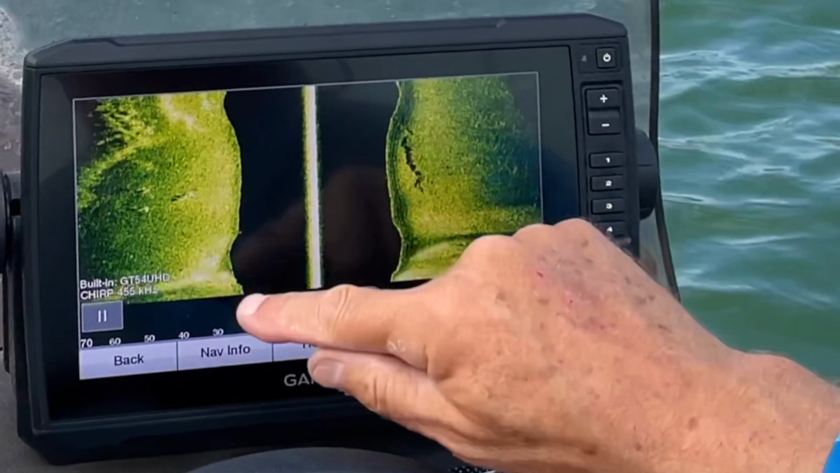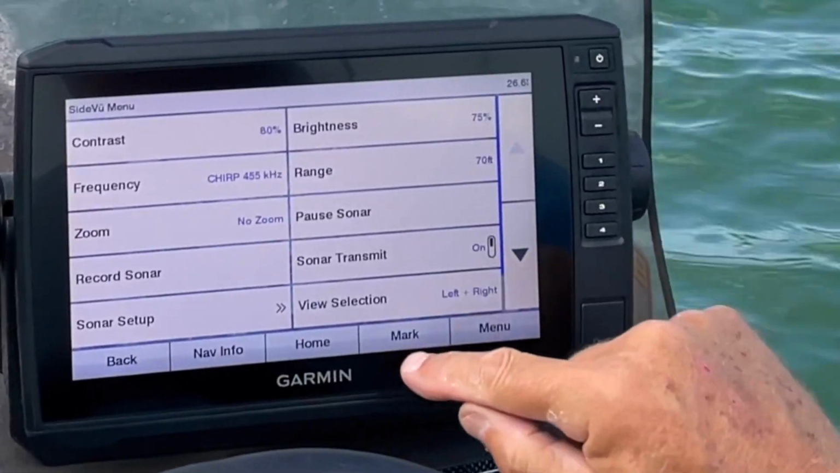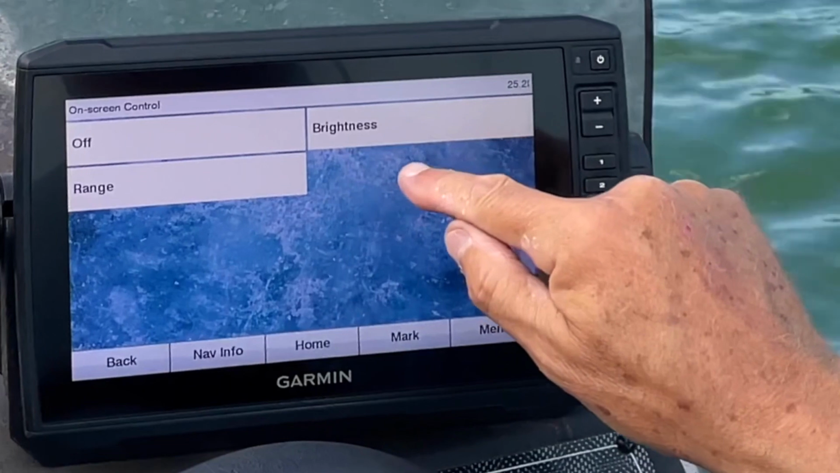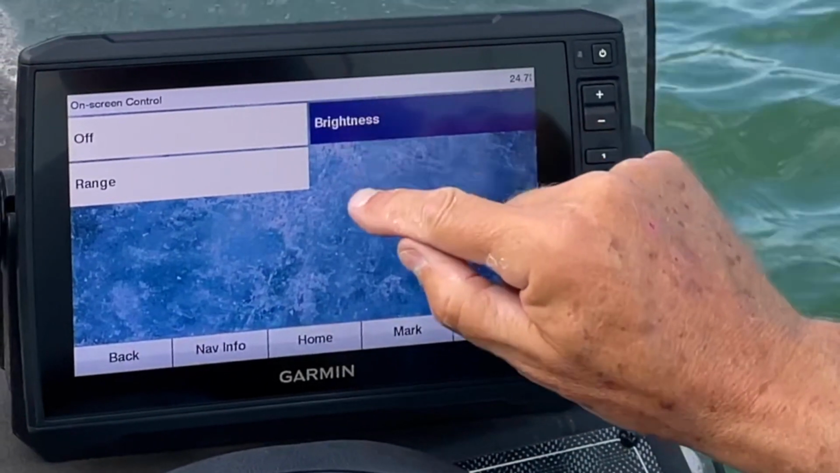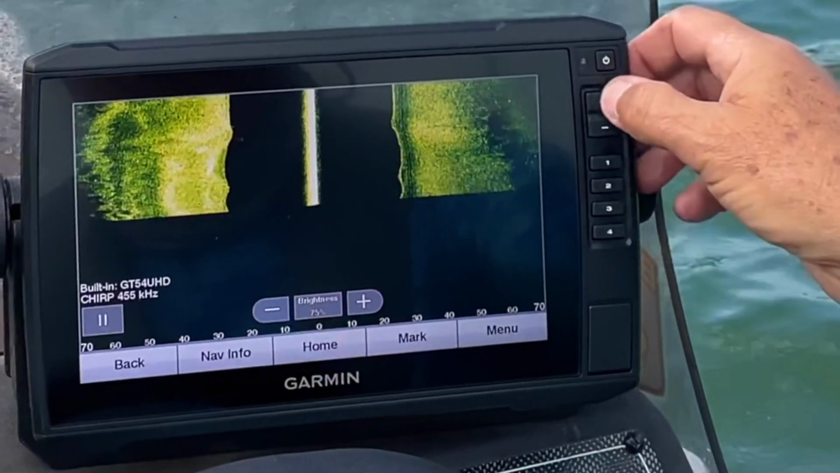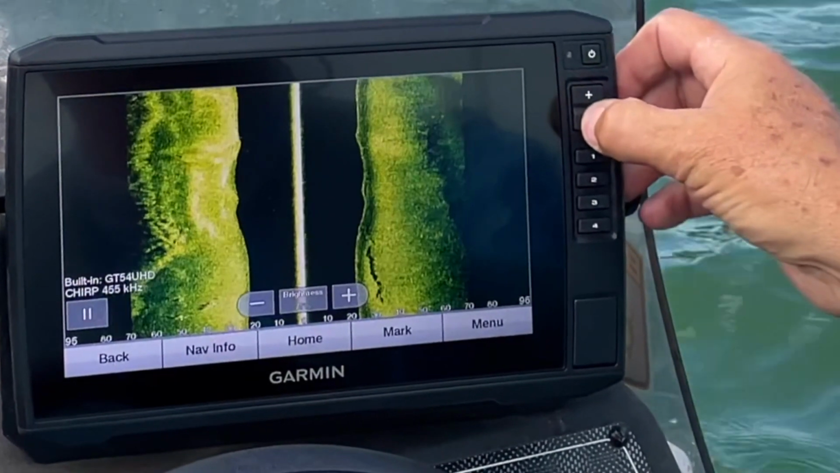Okay, so to get the brightness adjustment on your touch screen, go to Menu, Sonar Setup, and On-Screen Controls. From there you have the options of brightness and range. Now I like to keep it on brightness because I can adjust the range with the buttons on the fish finder. You can see here I'm hitting the plus and minus buttons, and that's changing the range.